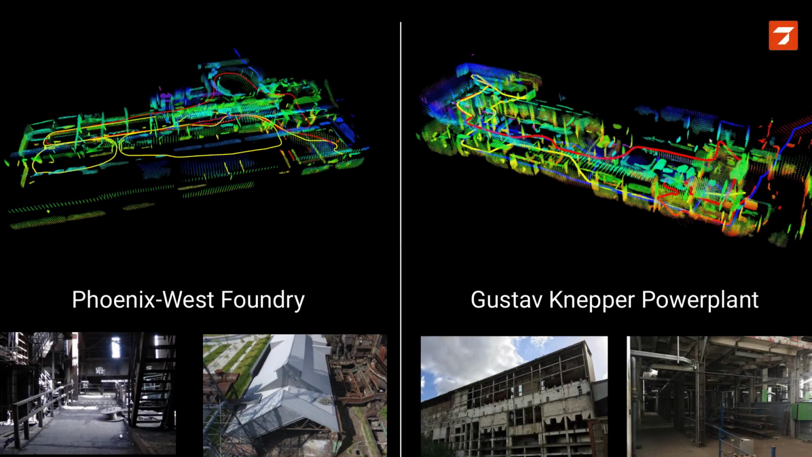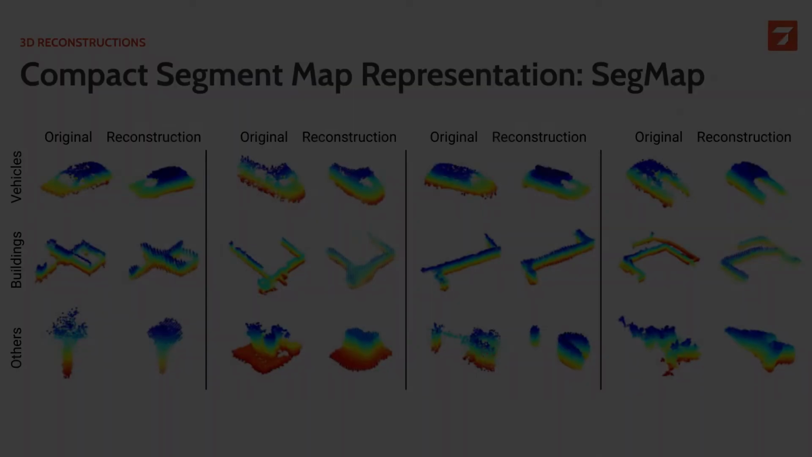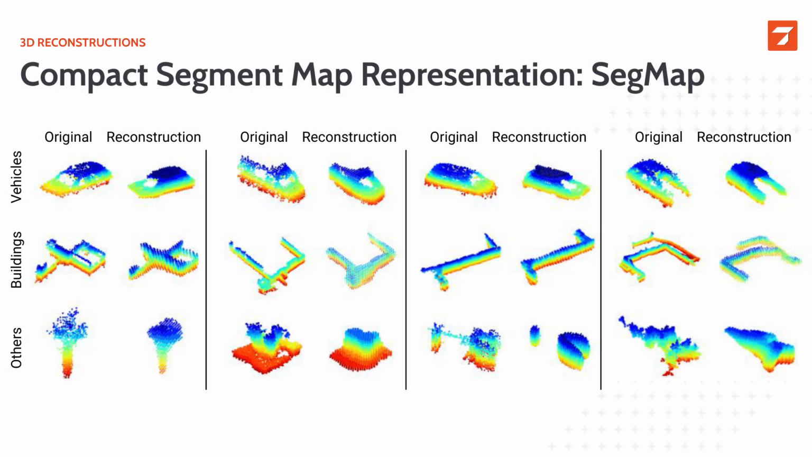Here are 2 other experiments where we achieved real-time performances using the same network that was trained on totally different data. The 2 reconstructions that you see here could be generated by decoding the same descriptors that were used for localization. Now we have a few examples of reconstructions which can be achieved with the SegMap descriptor. We have the 3 semantic classes which we mentioned before, so vehicles, buildings, and others.